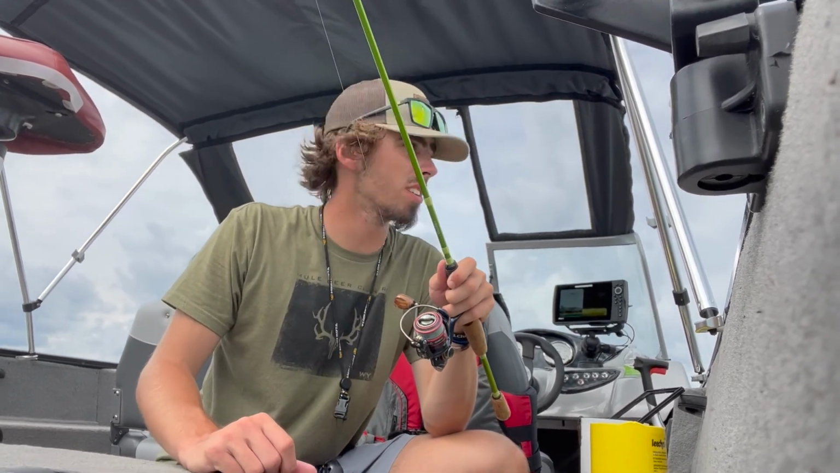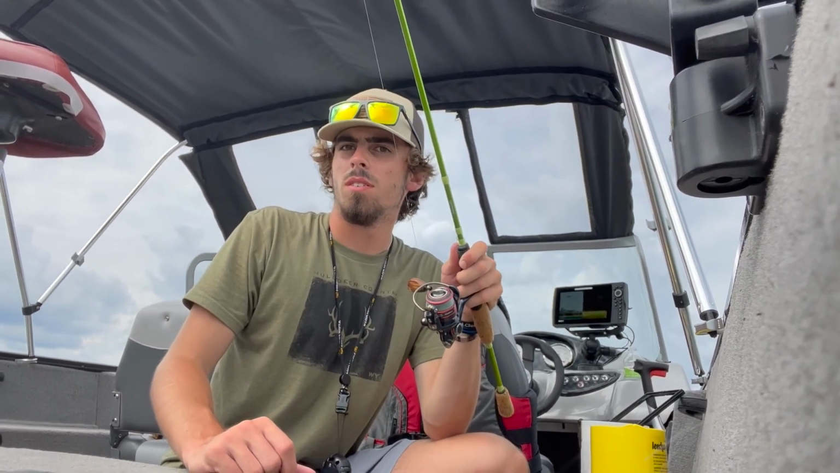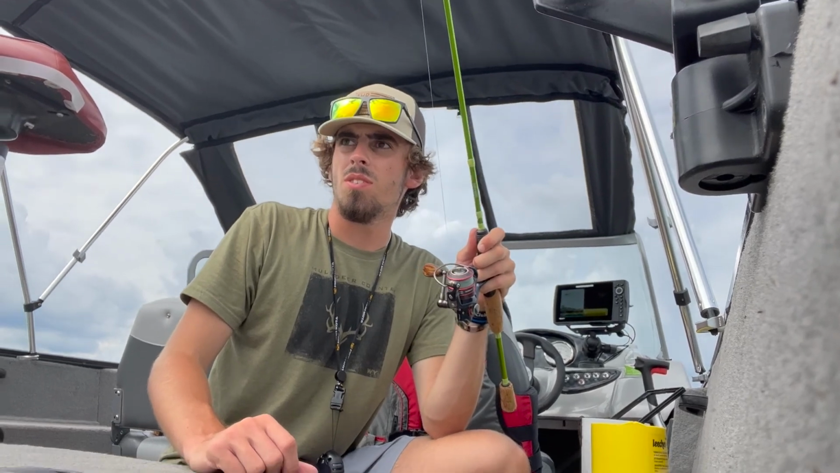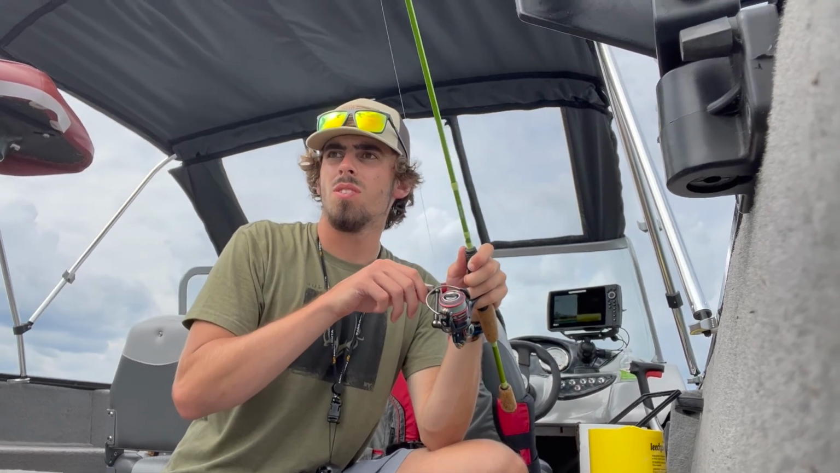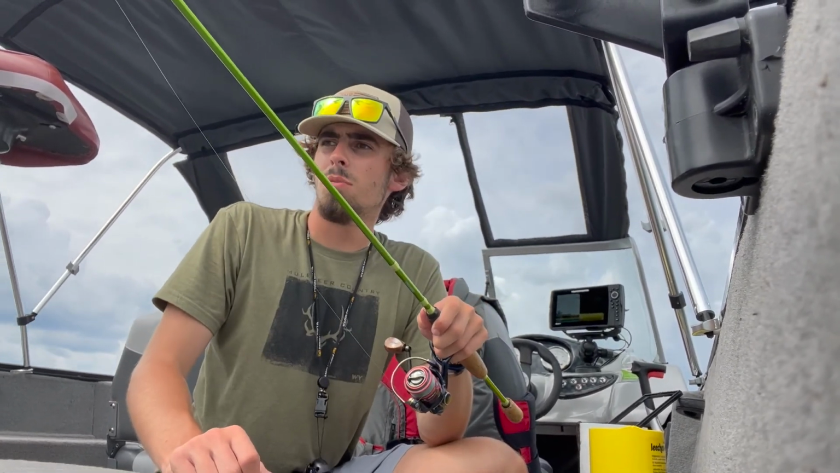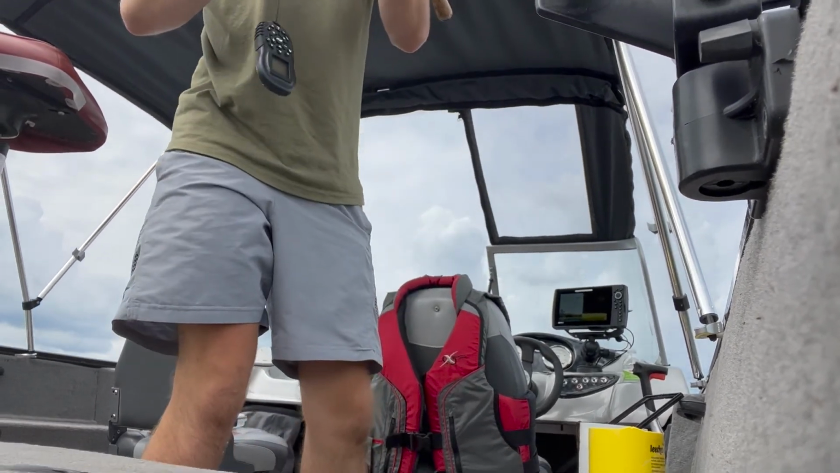Kind of raising that jig up a little bit. About 12 foot of water here. Probably gonna set my slip a little shallower.